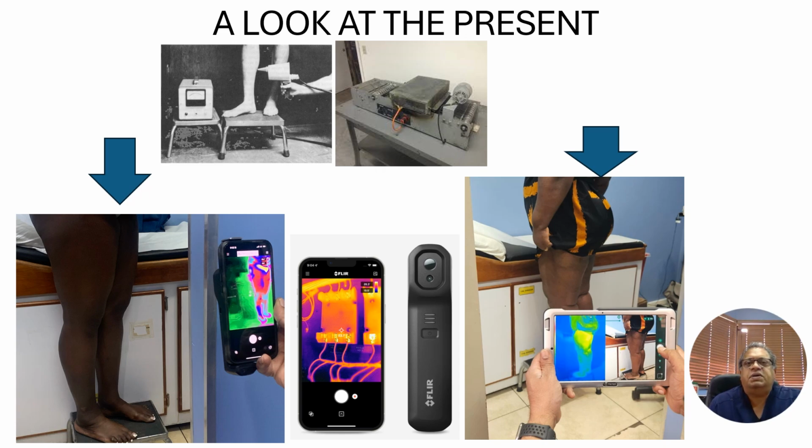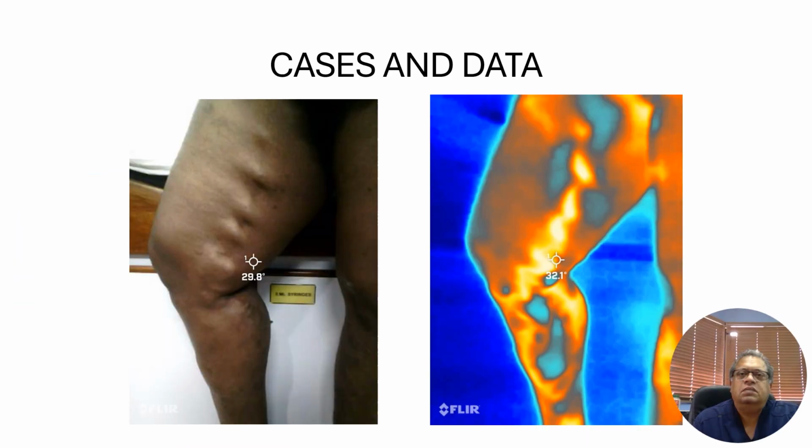Thermal imaging has been around since the 60s. Infrared cameras have come a long way, with novel cameras being portable, more accurate, with cloud storage facilitating international research and even artificial intelligence interpretation. So let's look at some cases and data.